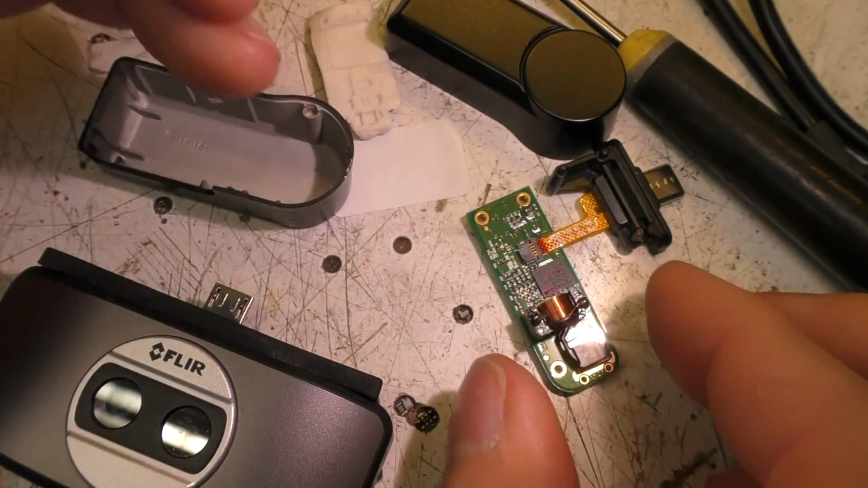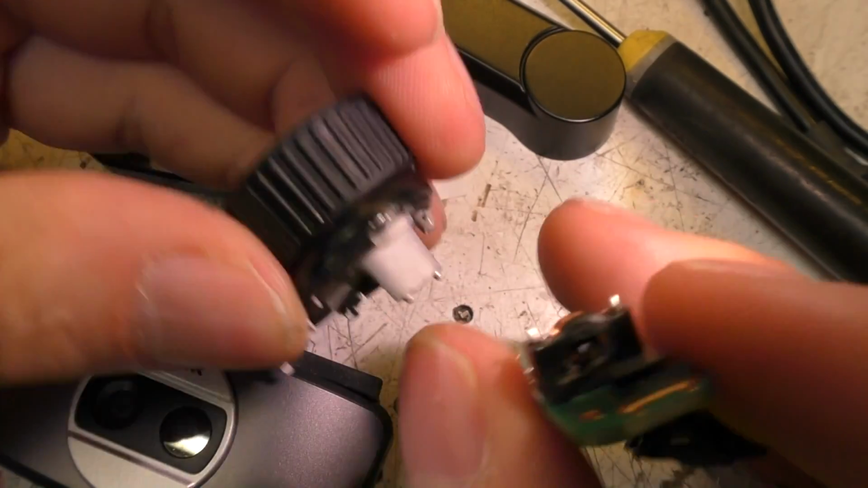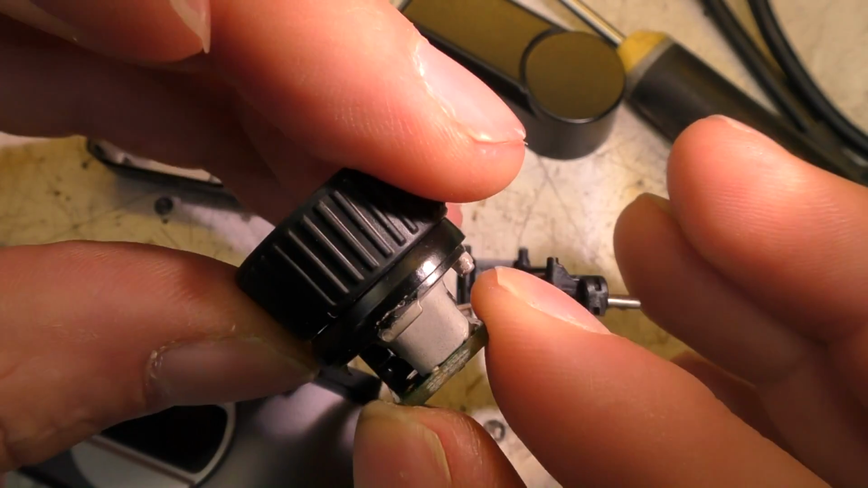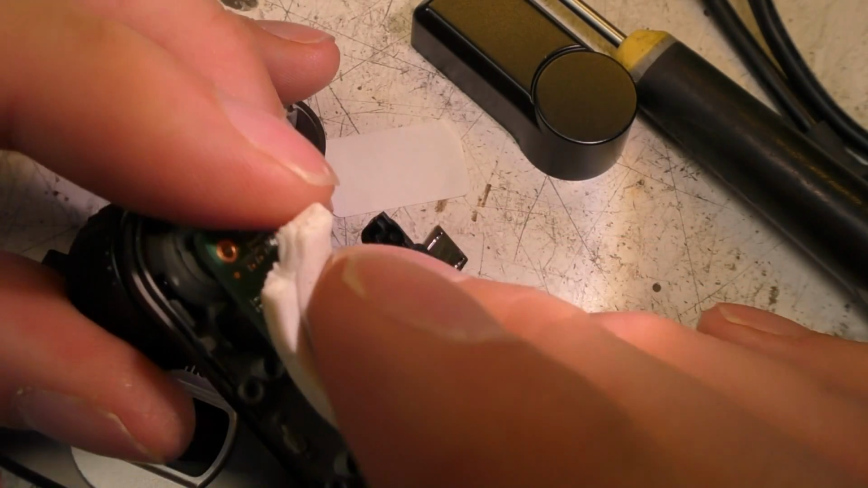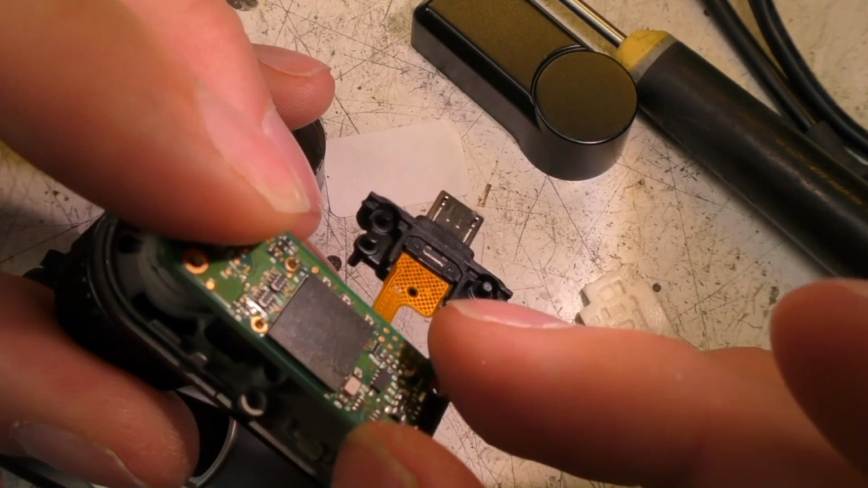One additional detail here: in the casting of the front, they actually incorporated this standoff. That's what maintains the positioning of the sensor relative to the lens, and that's probably also partly what this silicone is about, in terms of just holding everything in place once the case is glued together, because there's no screws or anything holding this down.